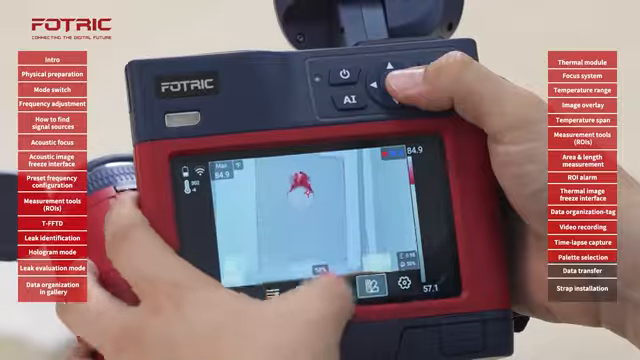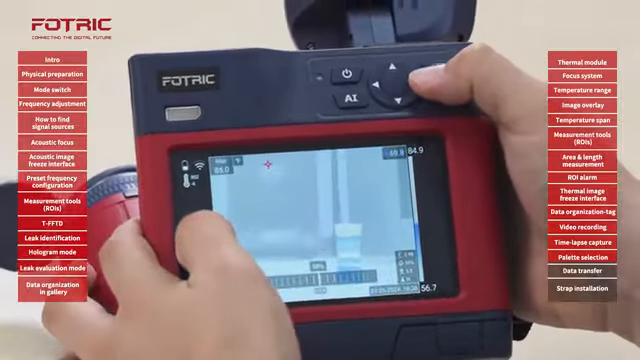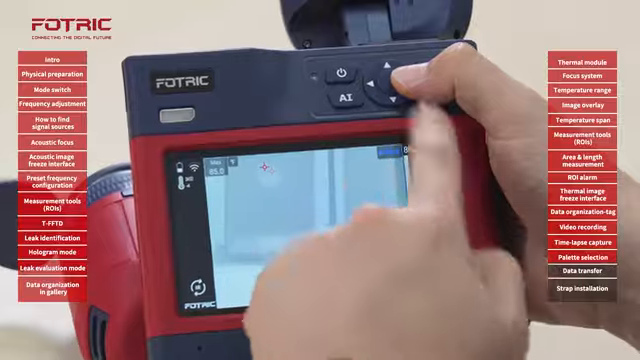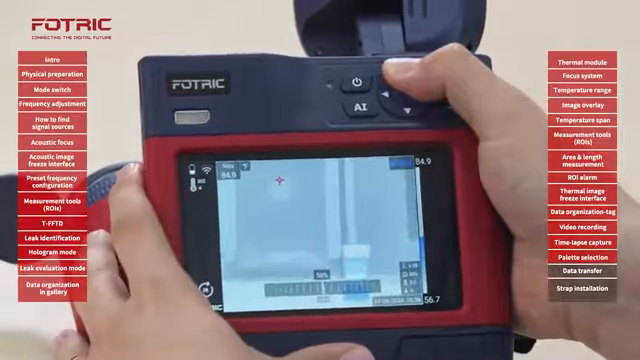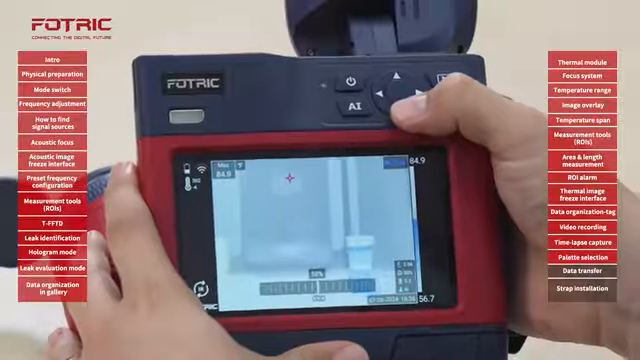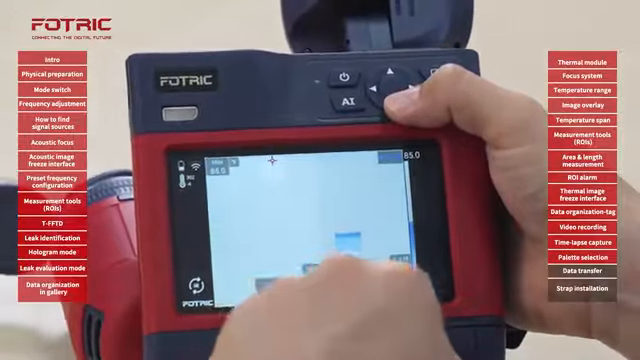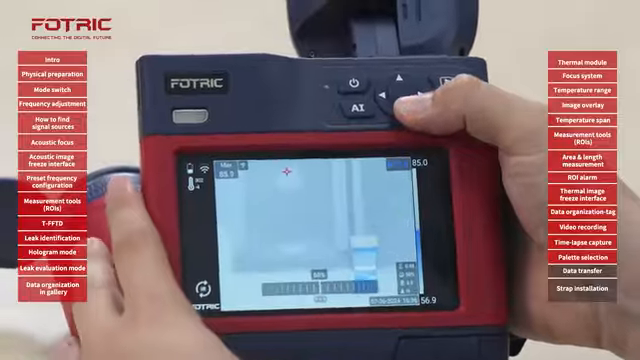I can also choose the below temperature palette or condensation palette, tap on that number making it blue, bringing it up or bringing it down. And with the combination of the blending mode, it makes the visualization much more insightful.